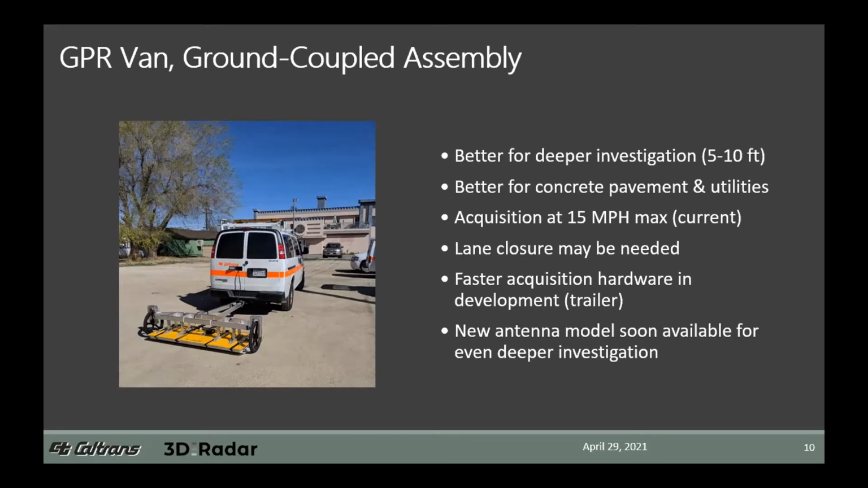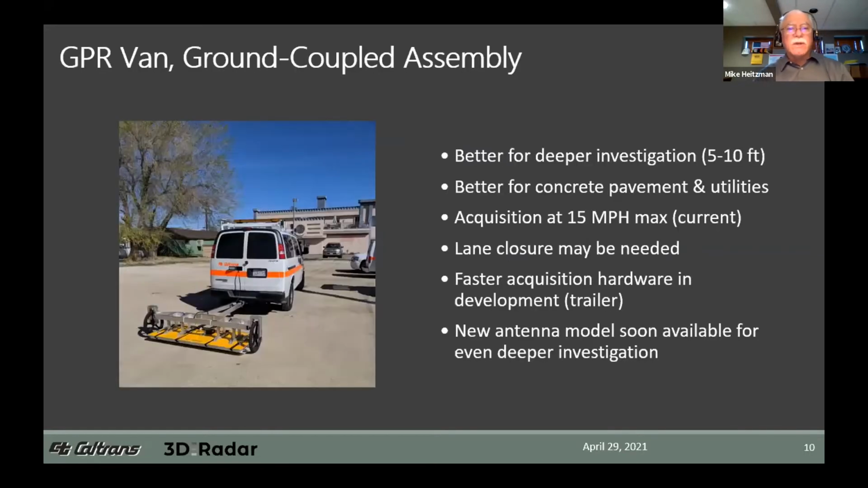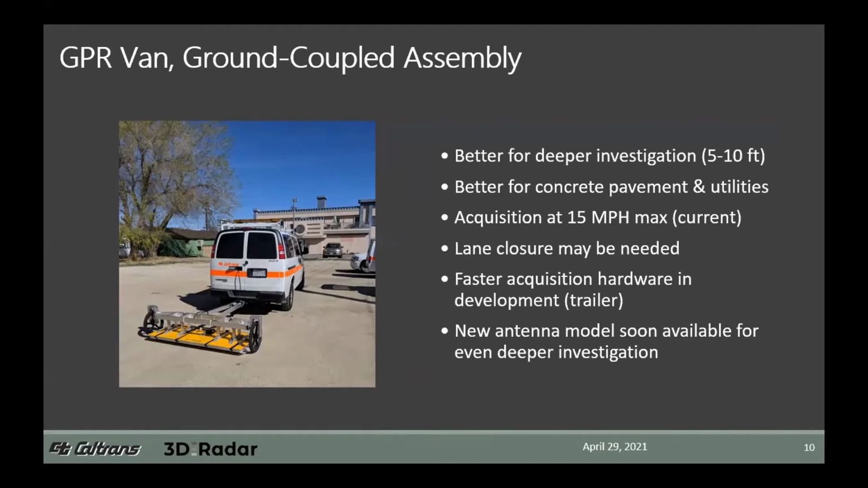Hey, Bill, before you get off of that slide, just for the purposes of the rest of the group, confirm that in essence, this is the same van with all the same internal systems, and the only thing you really changed out was the antenna and the trailer. Yeah, that is correct. All the acquisition controller stays the same. All the other equipment and hardware that we use is completely compatible with that antenna. All we're doing is disconnecting the cable and moving from one antenna to the other. Thank you.